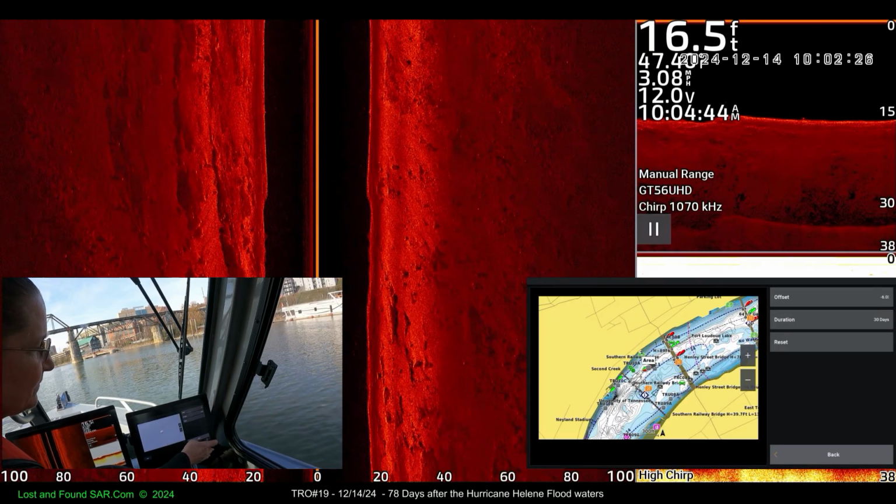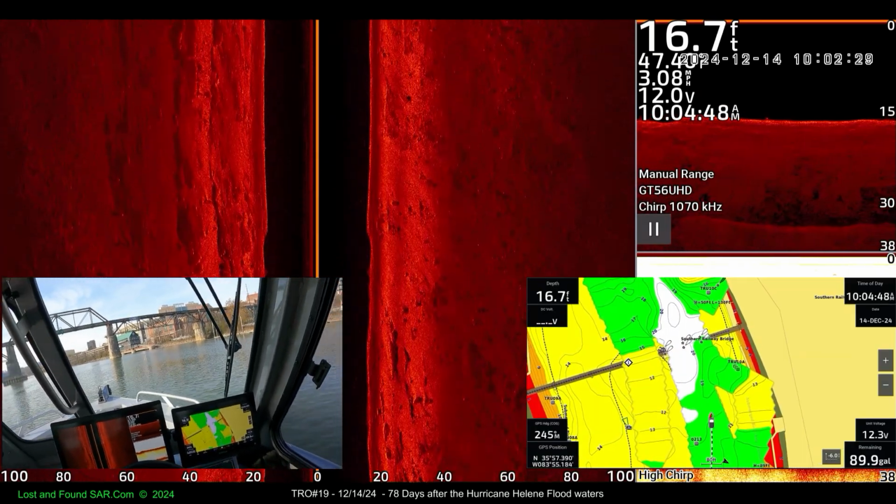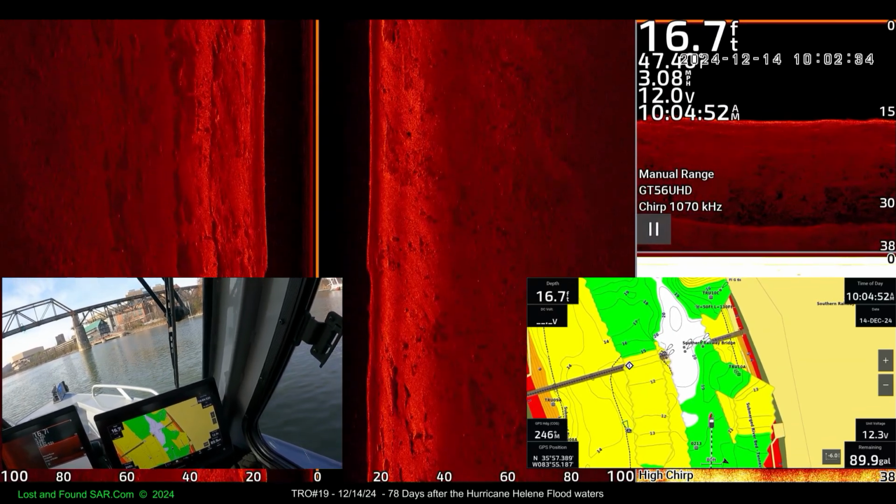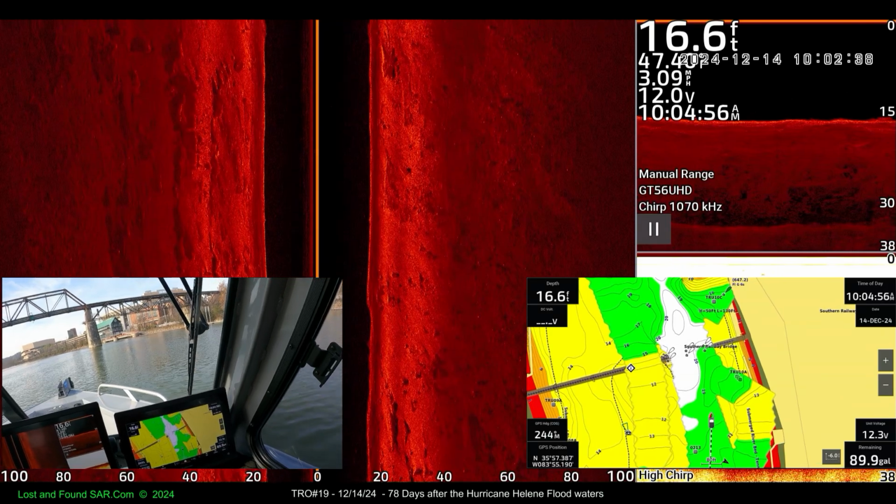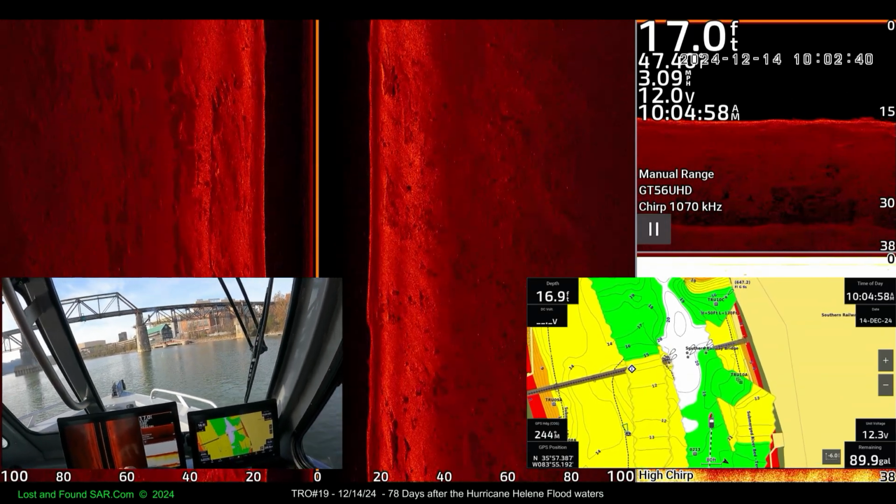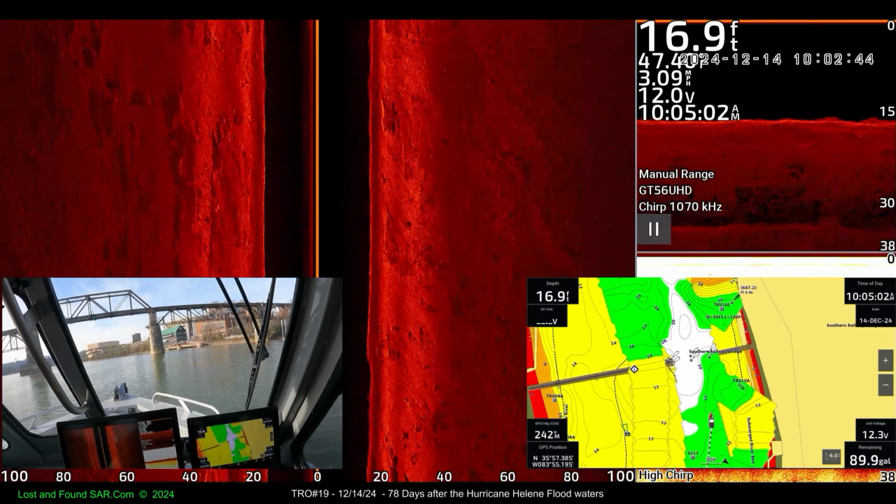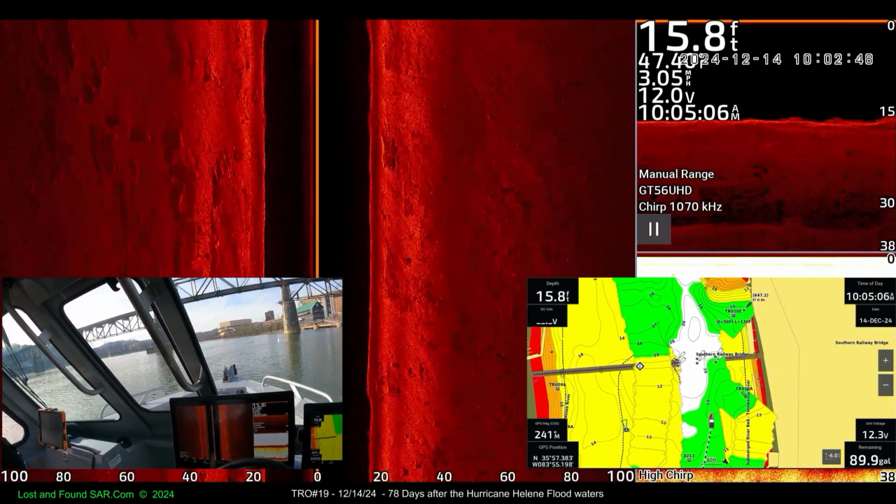Let's try that. Okay, close. Okay, we're showing 16. And I should be showing about 19. So we probably went the wrong way. I don't know. 17. Anybody under 6, I'm gonna turn around. Nope.